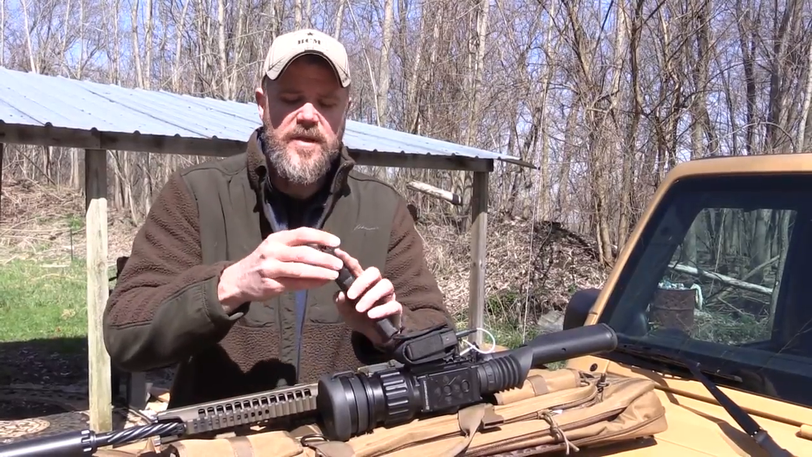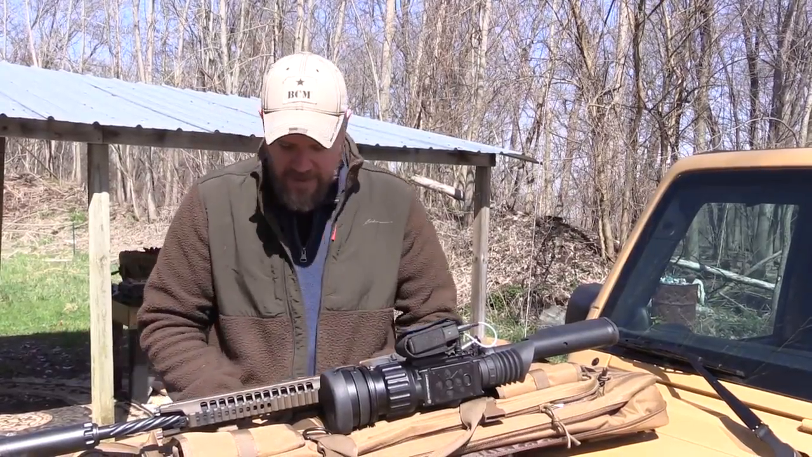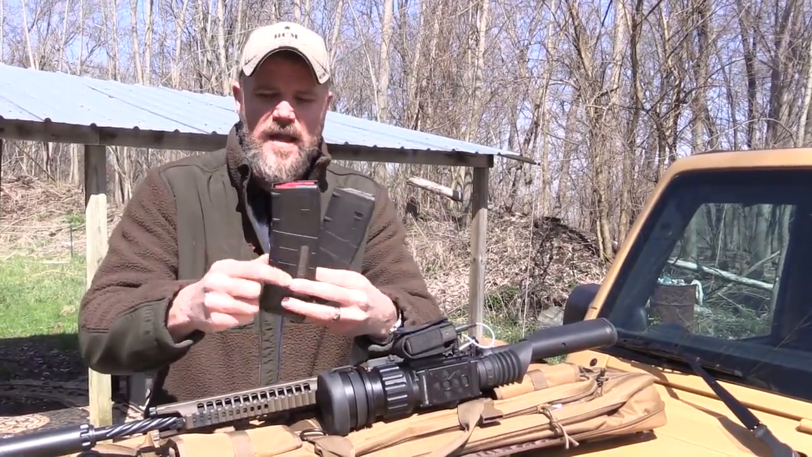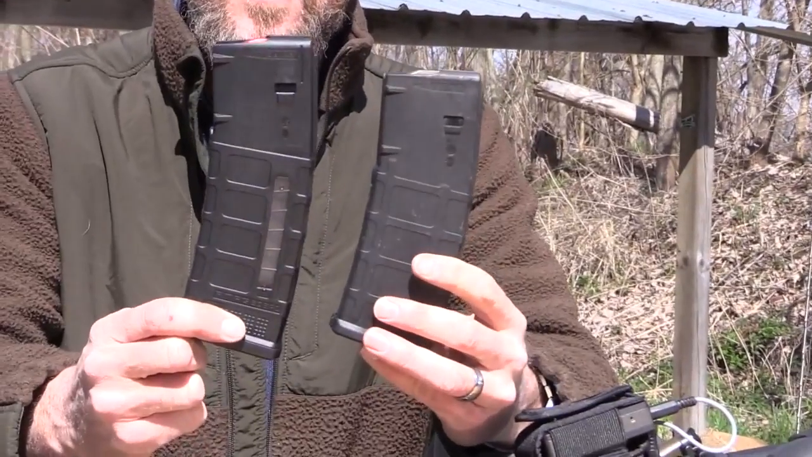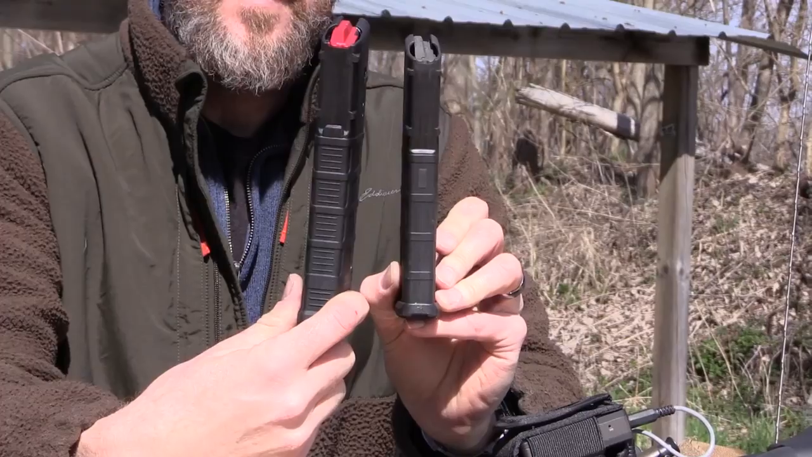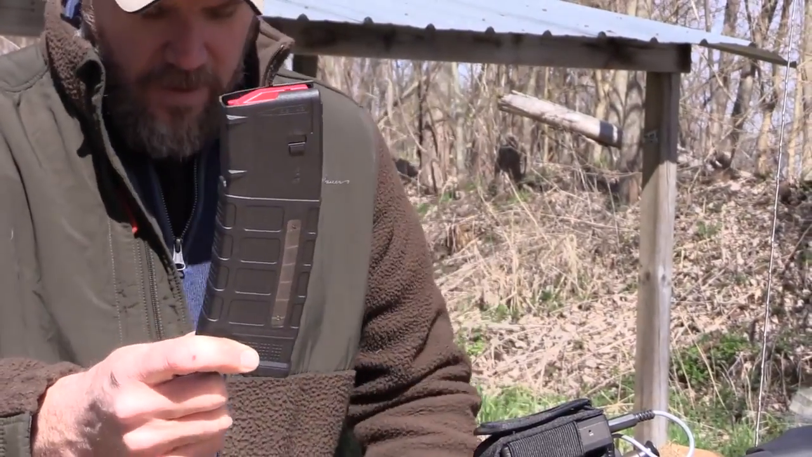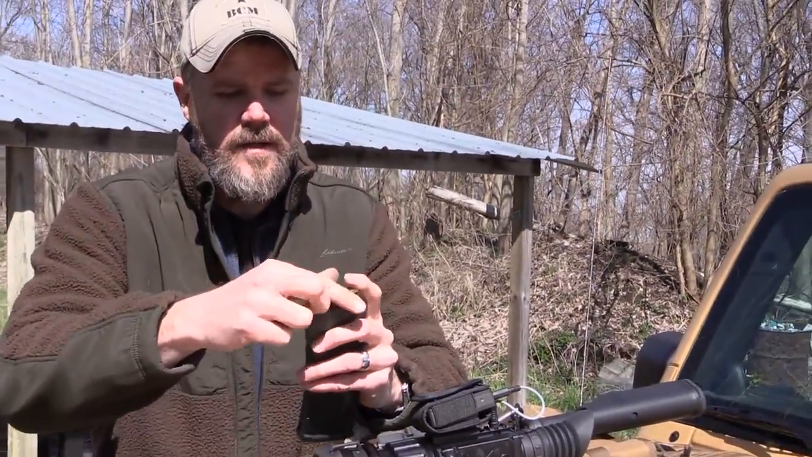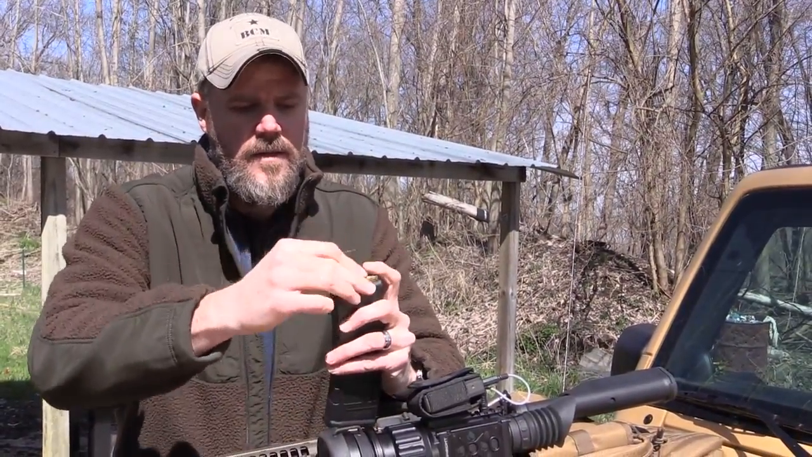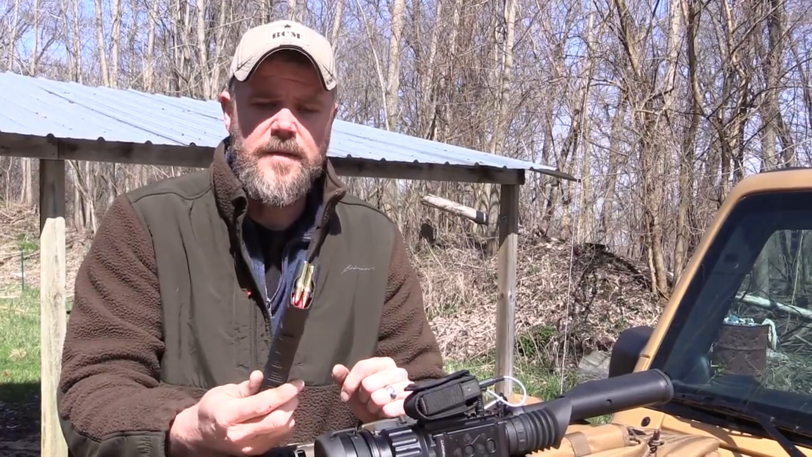You can use them in a standard PMag, but the 6.8 has its own proprietary magazine that Magpul has developed for it, which I have here in my right hand. You can see it's a slightly bigger magazine, thicker than the standard PMag, and the geometry is such that it feeds the 6.8 perfectly. So the 6.8 goes into it, and it's not going to fit in a standard AR-15. It's going to work only in the LWRC 6.8.